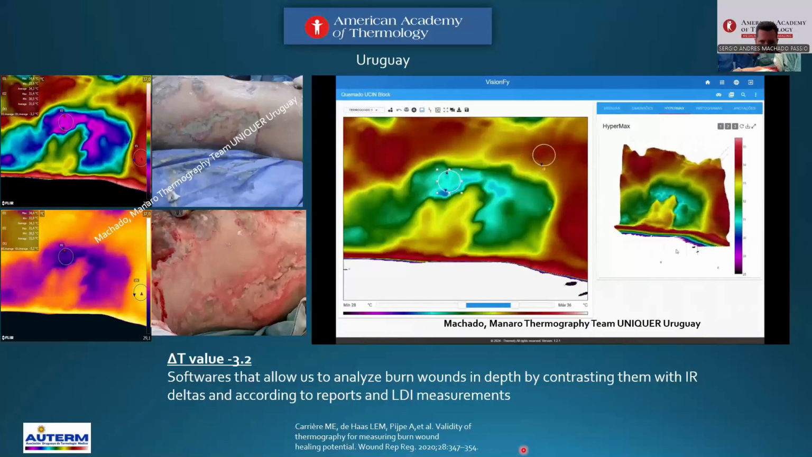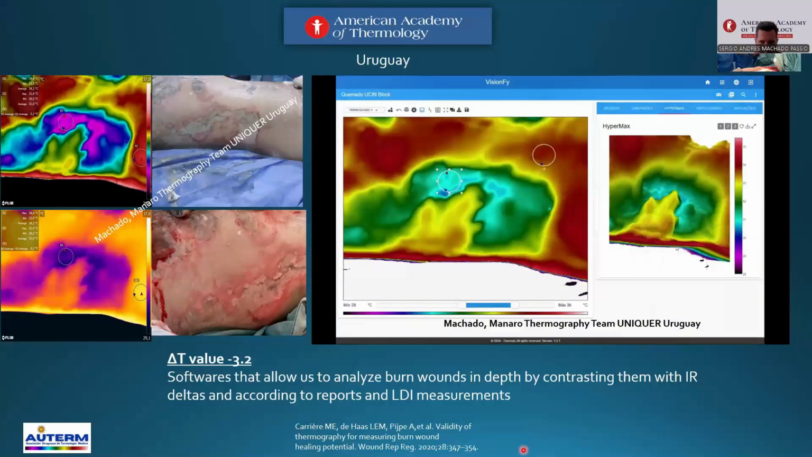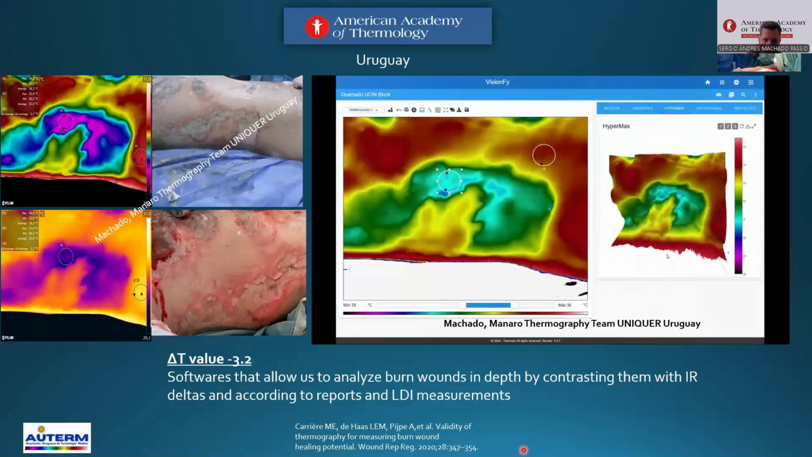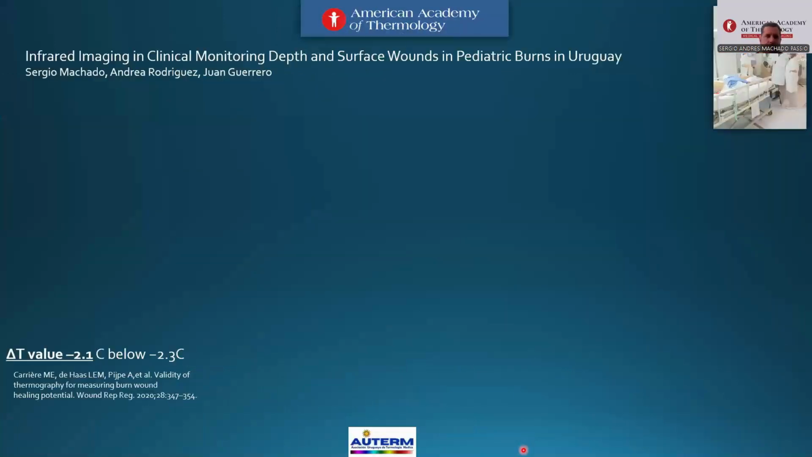The team researching from Pediatric Burn Care from Uruguay, we designed a protocol for infrared imaging and clinical monitoring of depth and surface wounds. Look at that. Do you see the picture? Optics area.